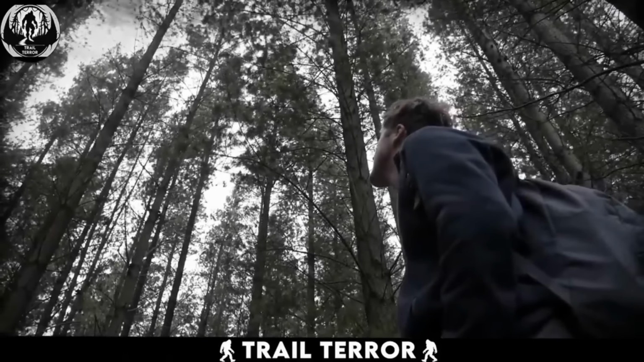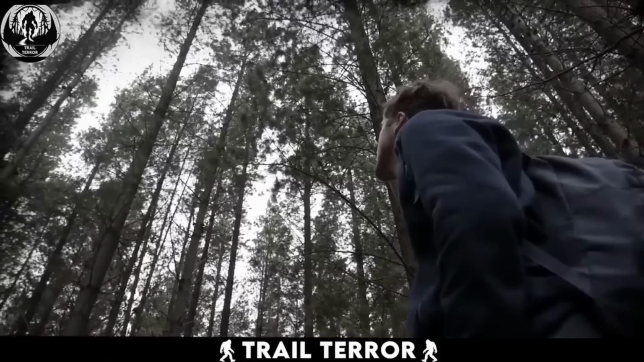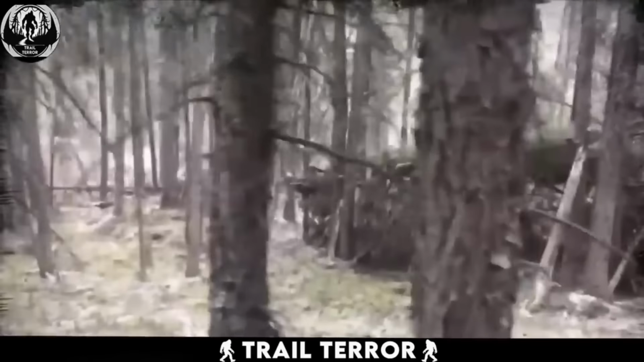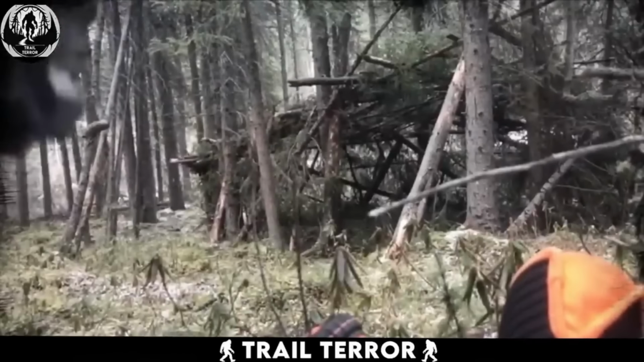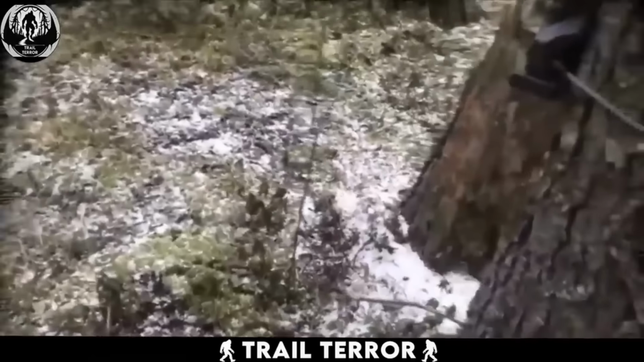Recorded in 2021, by another guy who has spent years of his life on finding Bigfoots, and this time he came upon a jackpot. A huge shelter in the middle of the woods, somewhere in Canada, is what he saw. Knowing that he will find some concrete evidence here, he mounted his trail camera on the tree nearby and left after recording a good bunch of videos of the shelter.